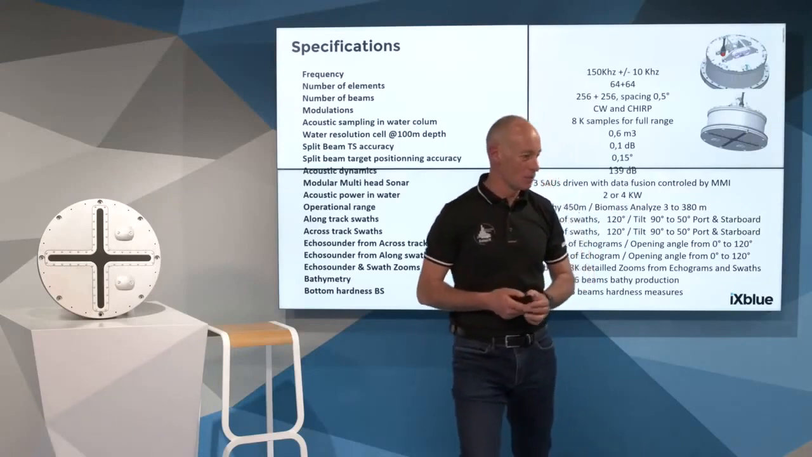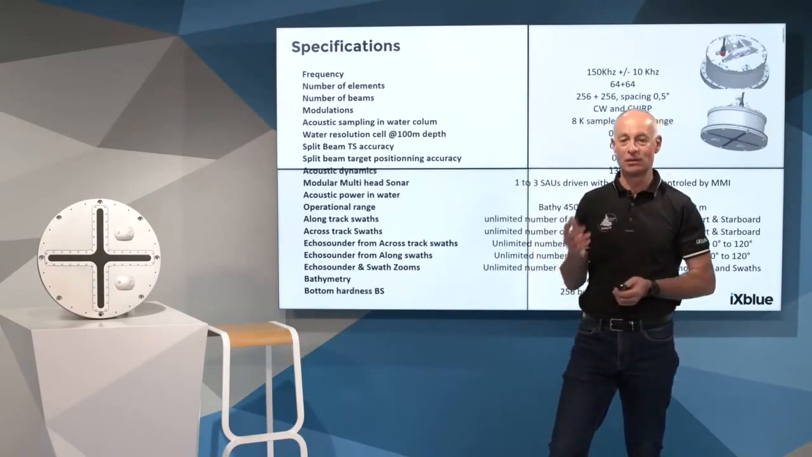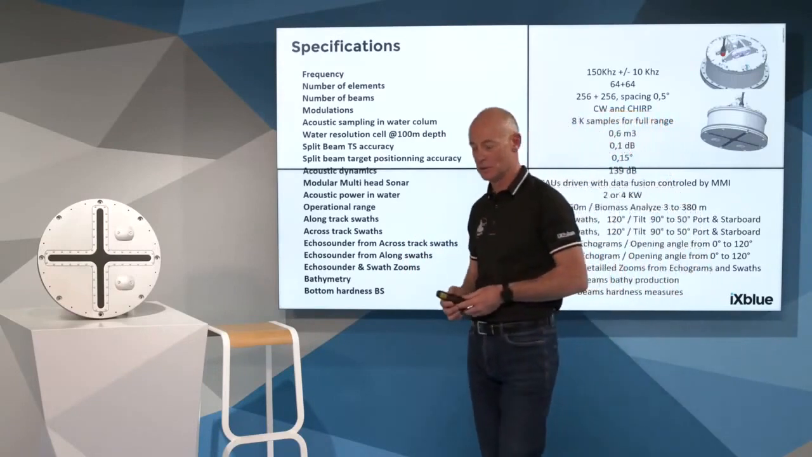Yes, second question I'm reading now. Why the vessel wake is not visible behind the vessel?